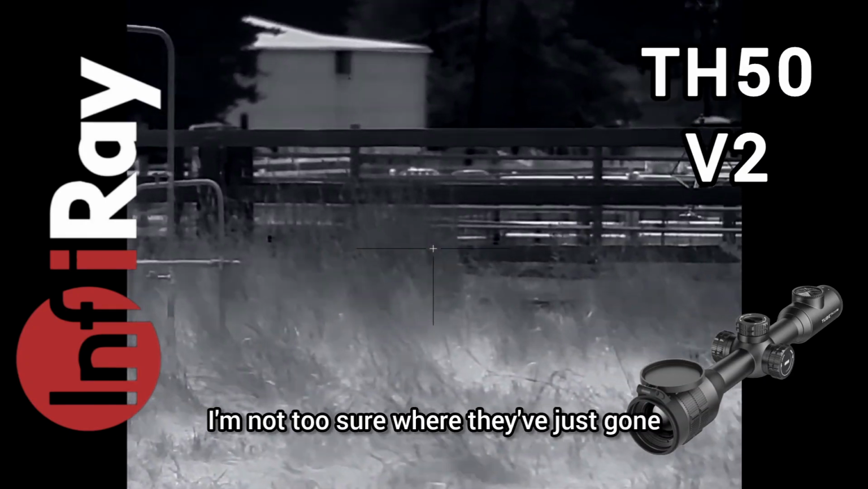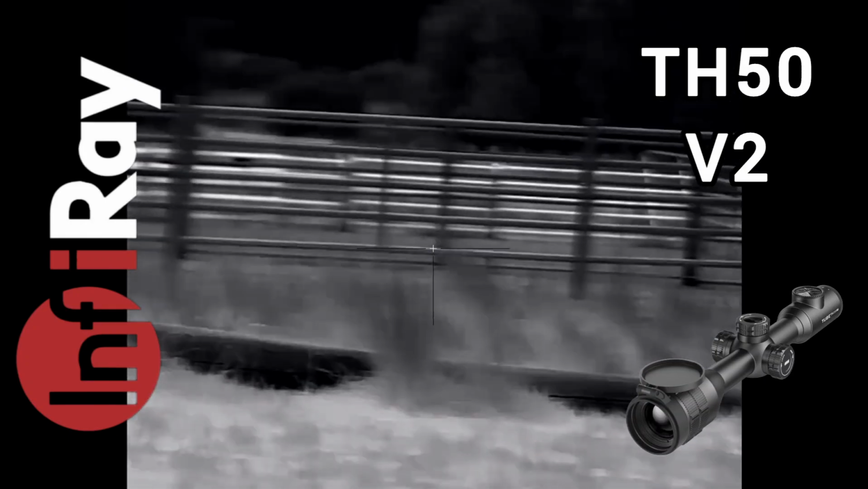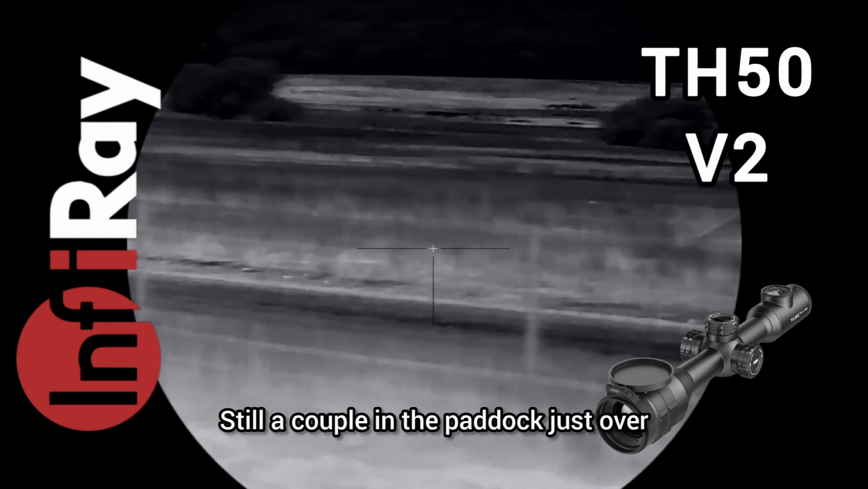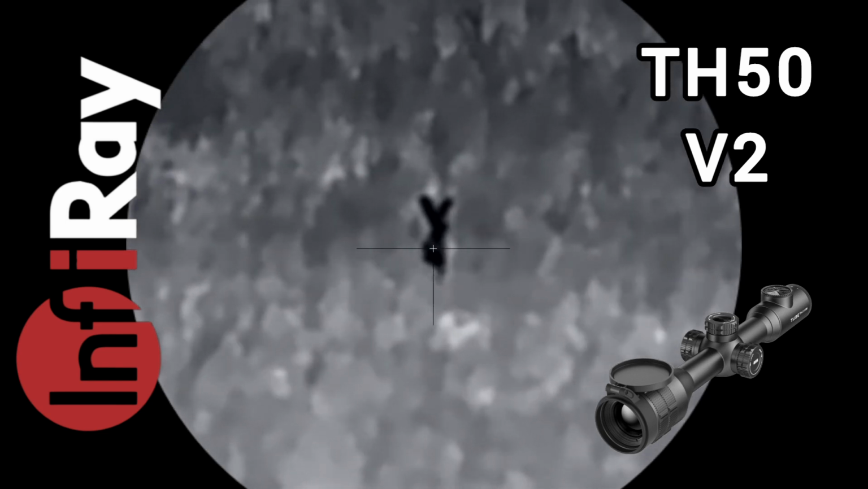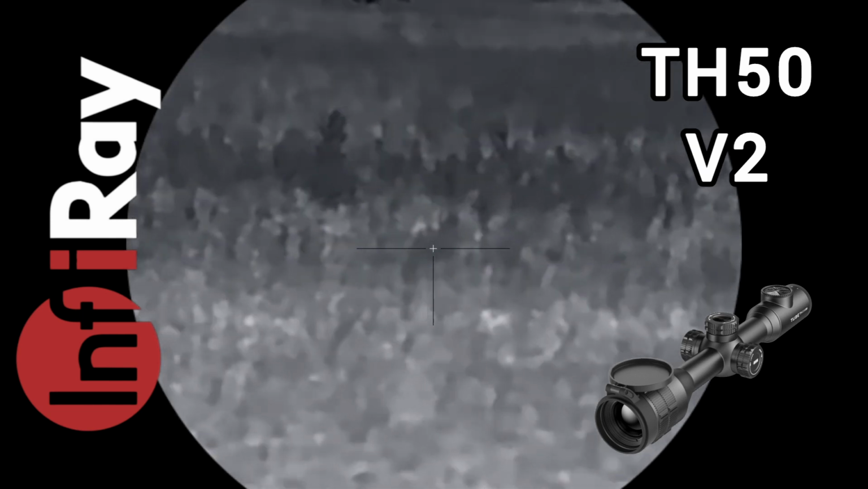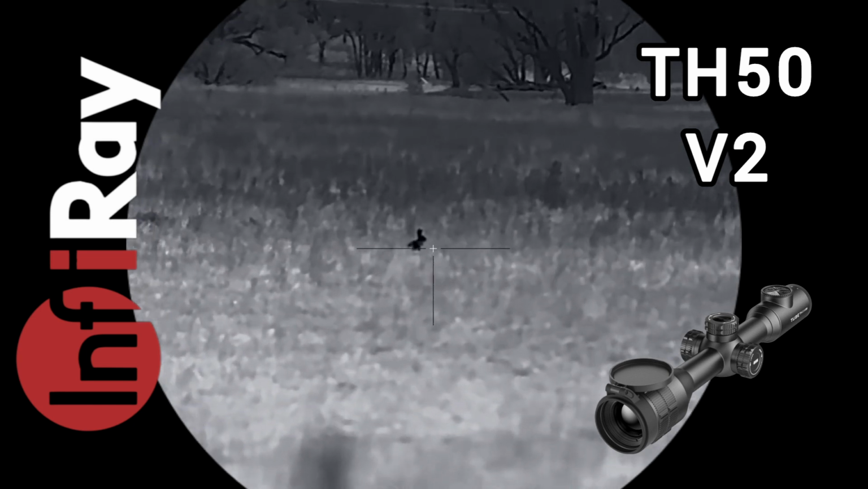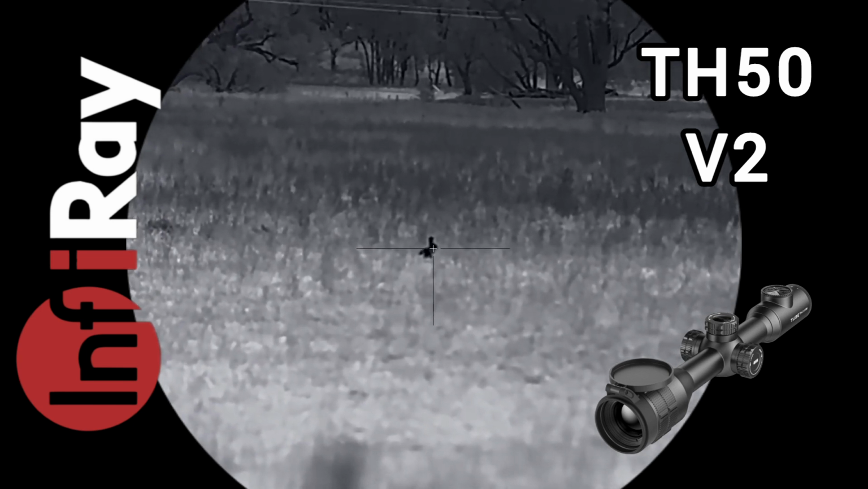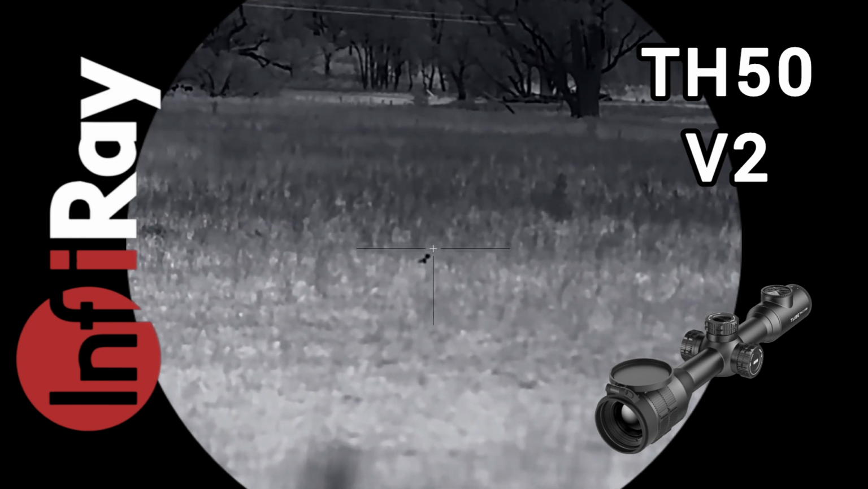I'm not too sure where they've just gone. Looks like there could be one just there. Still a couple in the paddock just over. Damn. Got him that time.